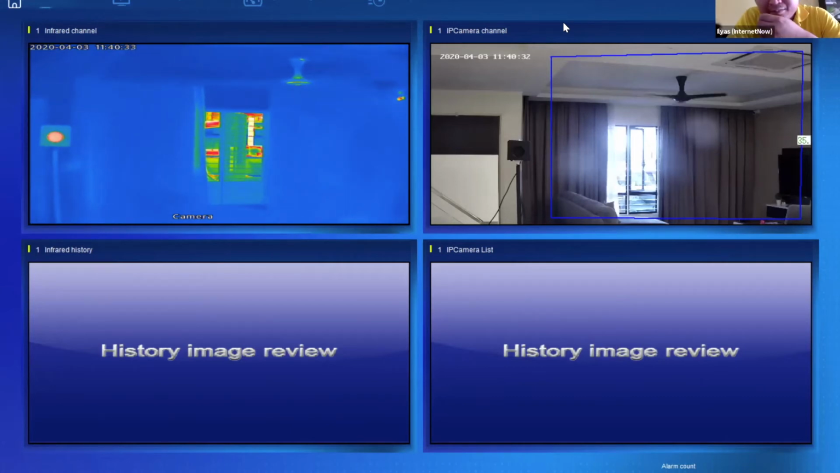Hi guys, did you see the reading just now? Yeah, we saw the facial detection. Yes, so you notice that as soon as I walk in, the camera is able to detect and put a red color box on my face. That is how the facial detection works.